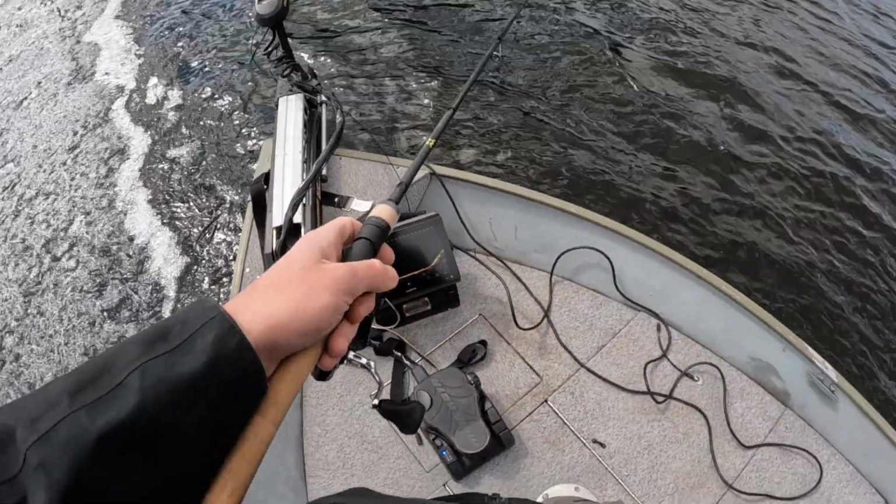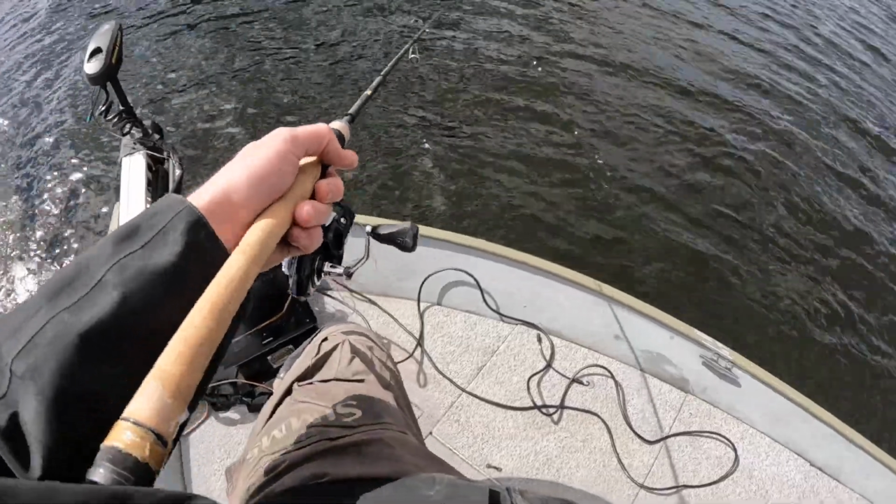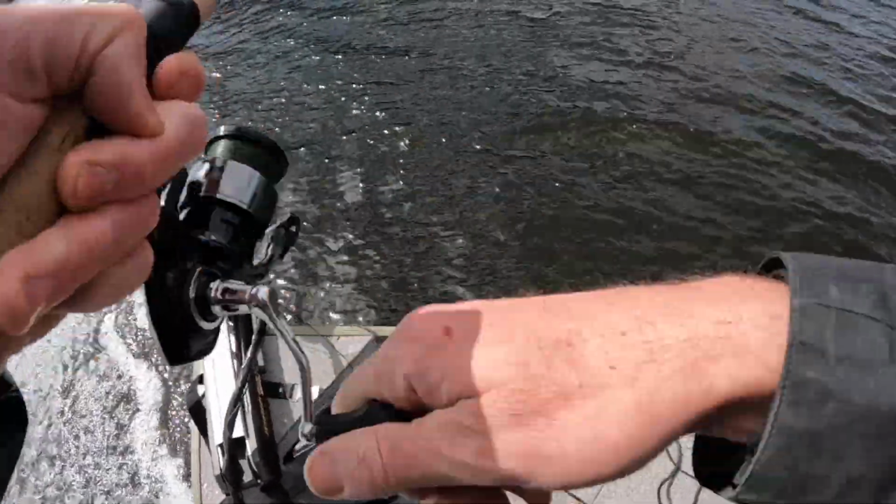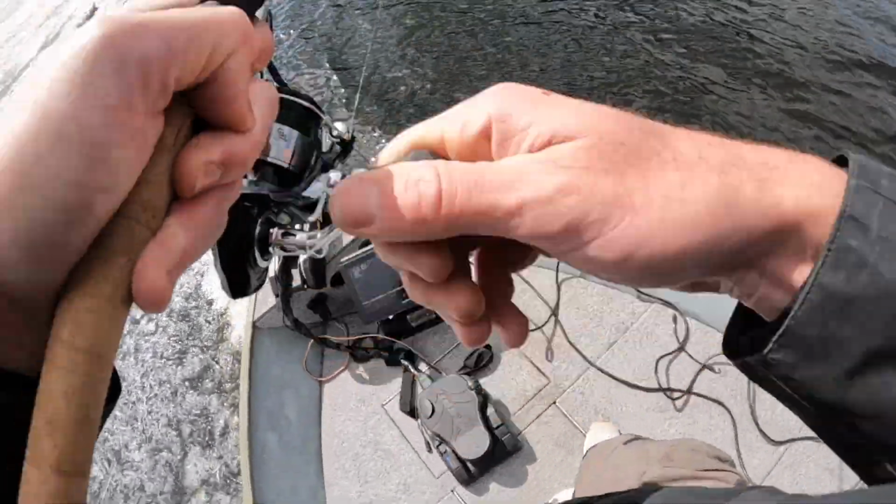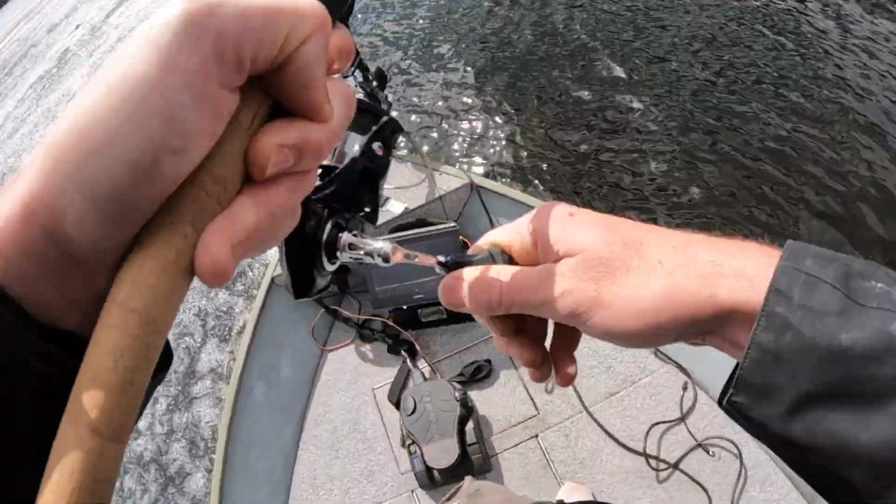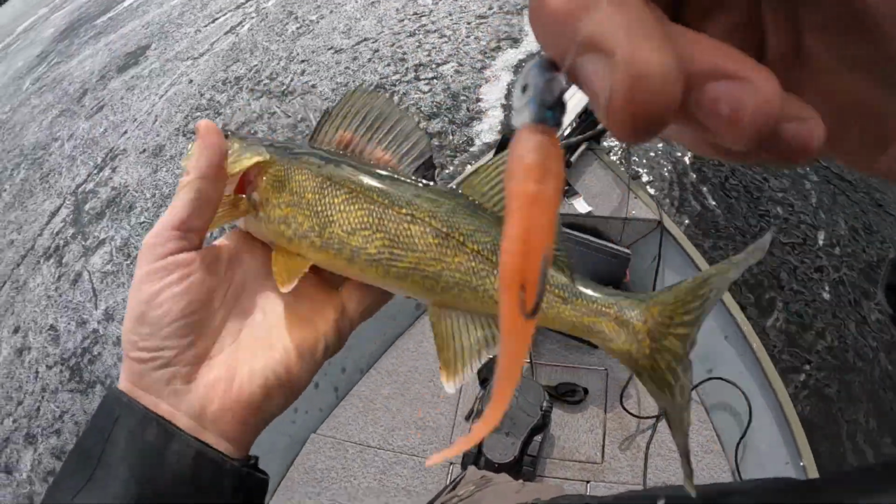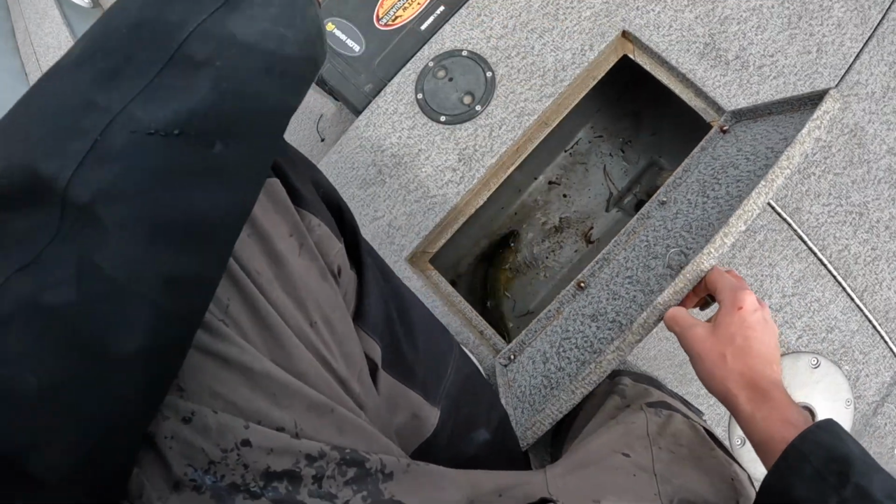Here comes another boat. Go somewhere else. Huh? That one chasing me down? There we go. Of course, right as the other boat pulls up. Come on, baby. Yes, sir. Little suspect schnook meter. Oh, right as the other boat comes pulling up to check the ice. Dead well. No releasing out here.